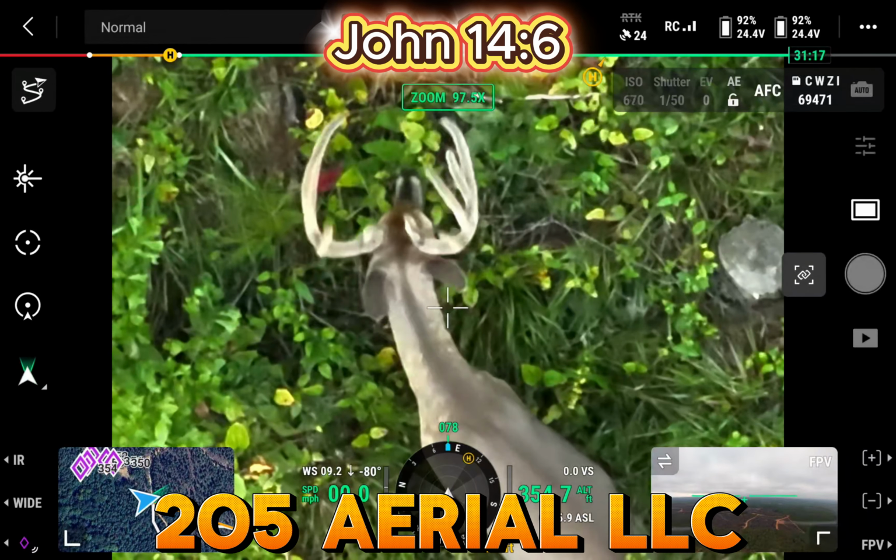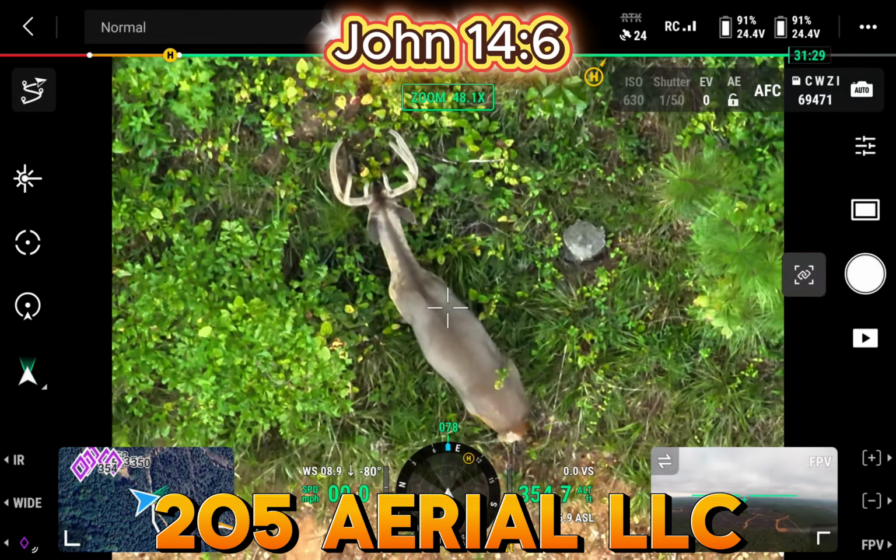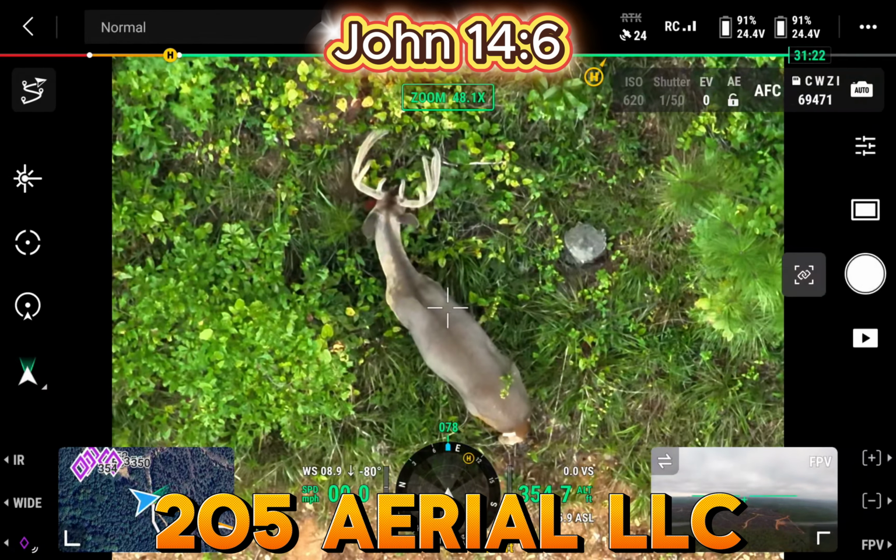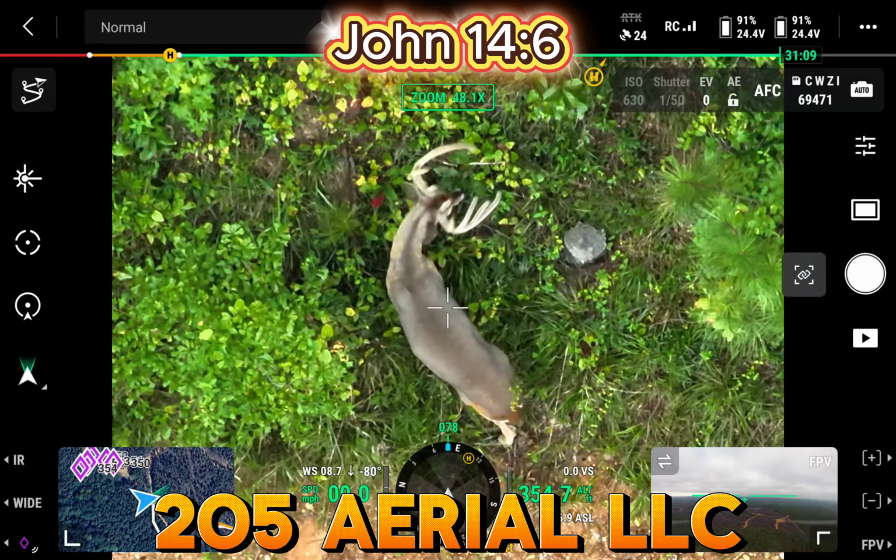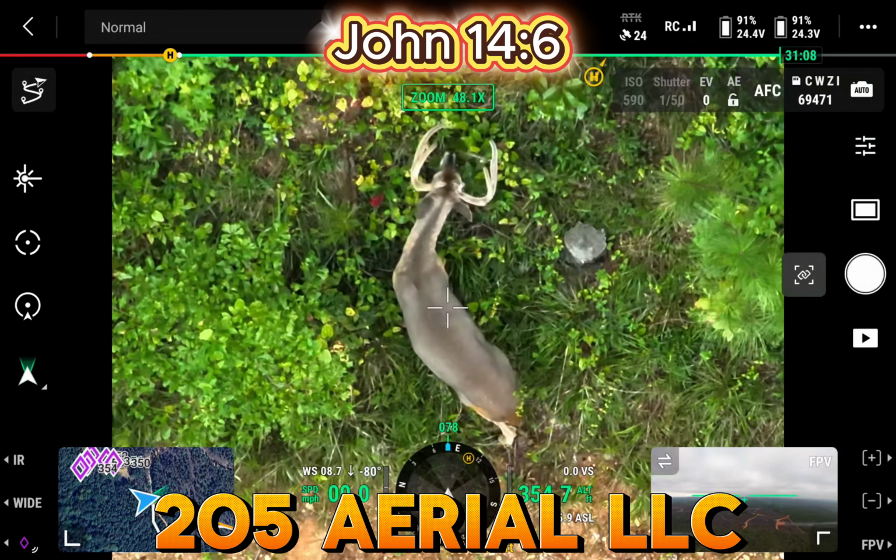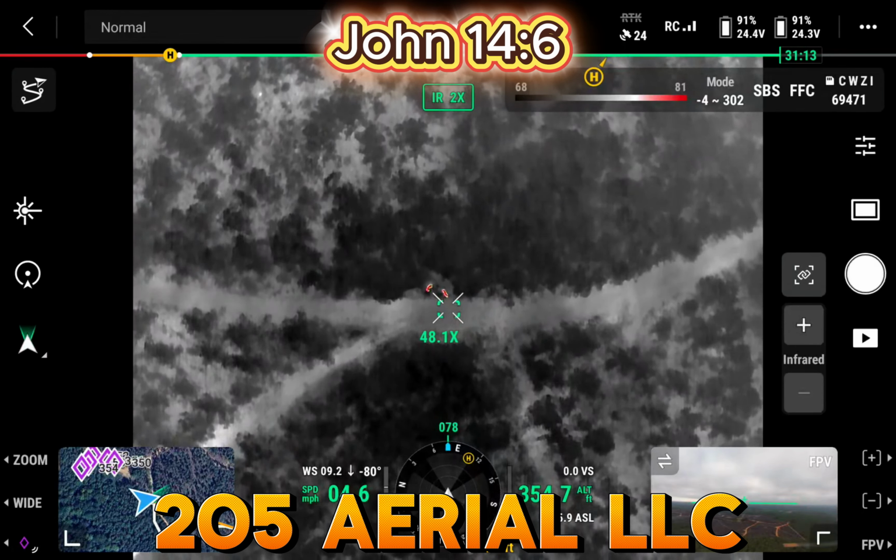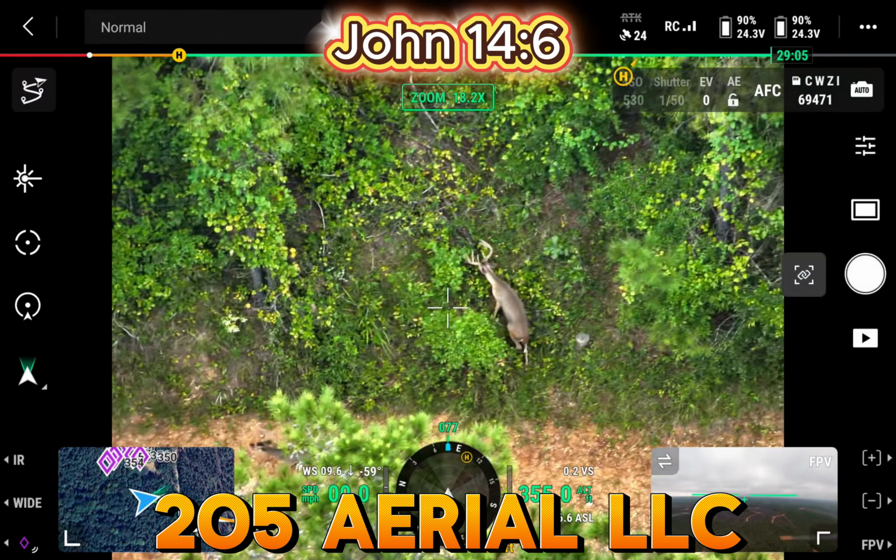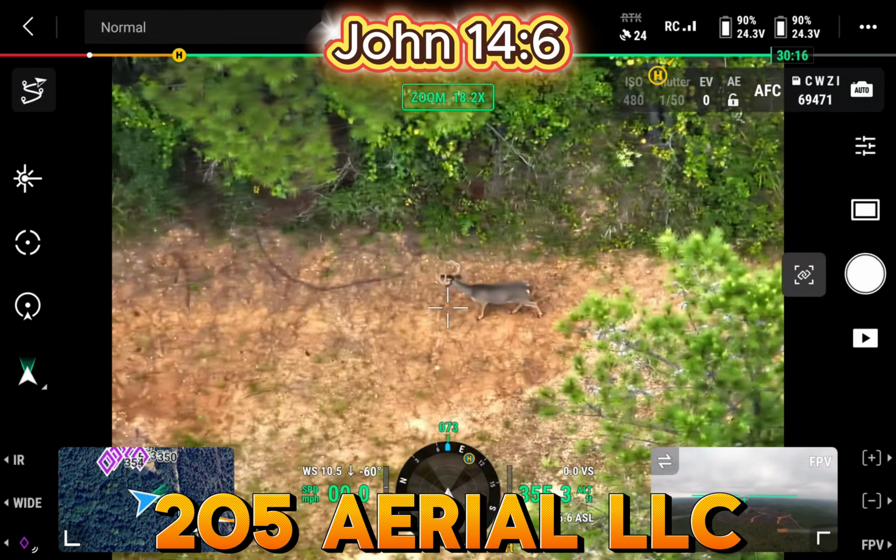So what do you guys think? I've posted I don't know how many videos of this deer at this point, because I keep going back and forth. He looks like a nice buck, and then I see him one day and he looks like a shooter, and I see him the next day and he doesn't look like a shooter, and I keep going back and forth on this guy. He's definitely a lot bigger than that buck that just walked out of there, or he seems a lot bigger.